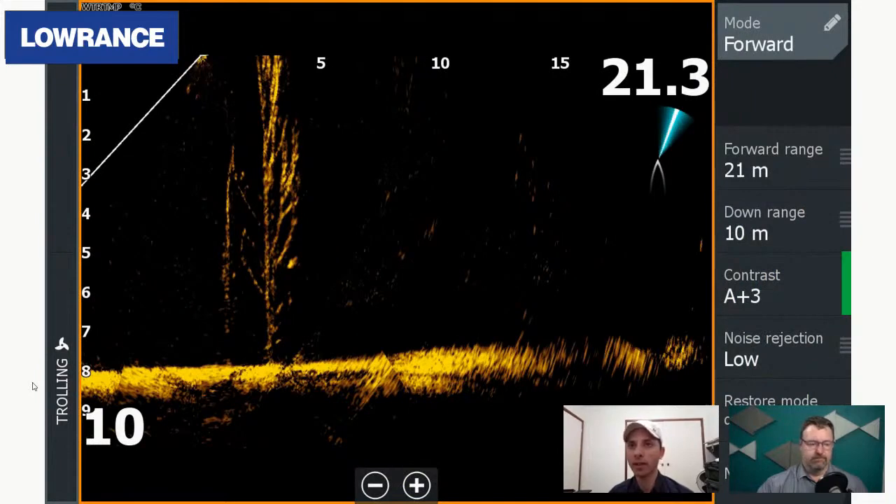So what we have here is a long shot of a fish just coming into the beam. If you look directly underneath the 21.3, 3/4 of the way to the bottom, there's a fish that's just appearing. It's hard to make out, but it's there. But if we backtrack to that tree right there, at about 5 meters, 3/4 of the way down to the bottom, you've got a fish holding just off that structure. So there's a golden perch just hiding in nice and tight.